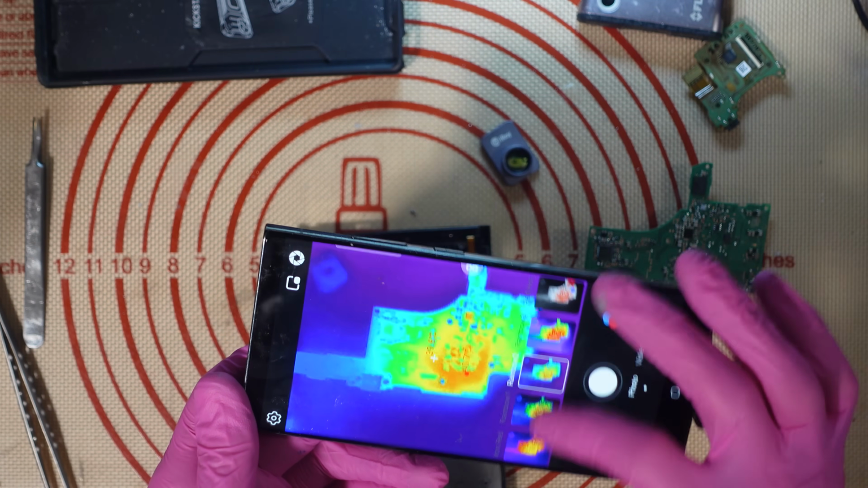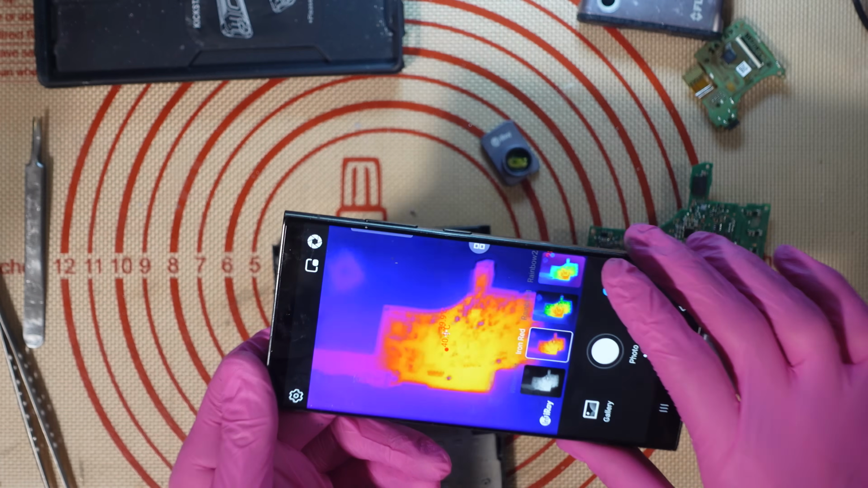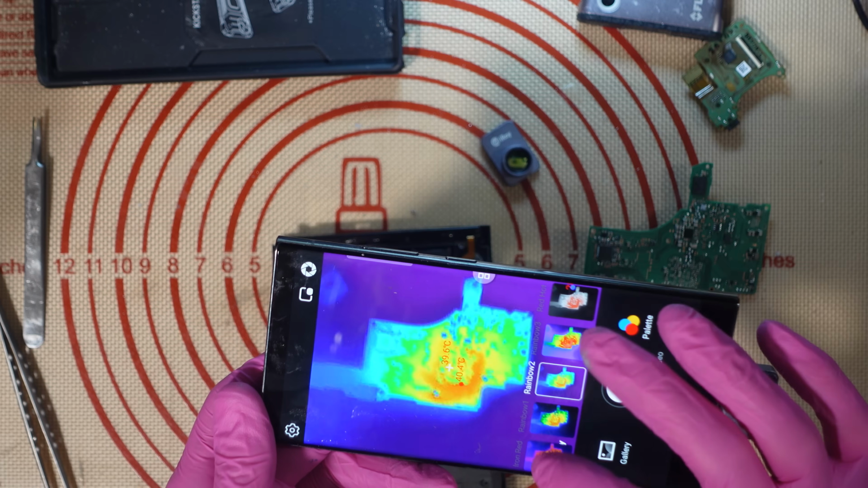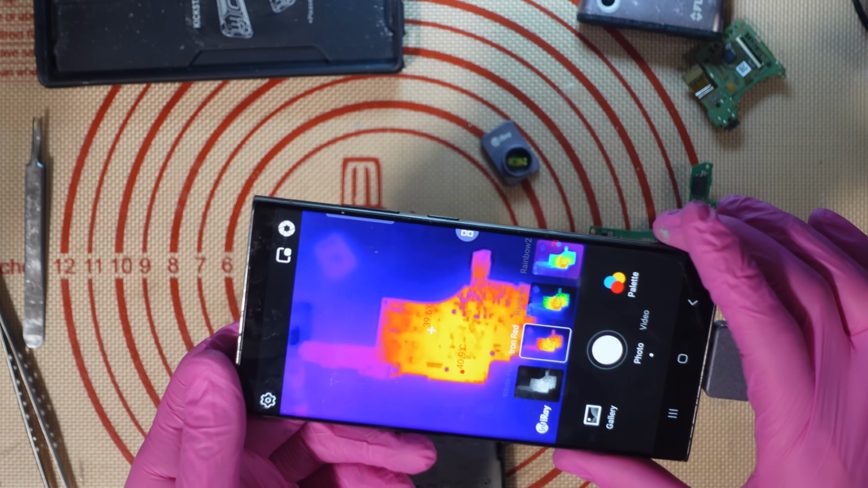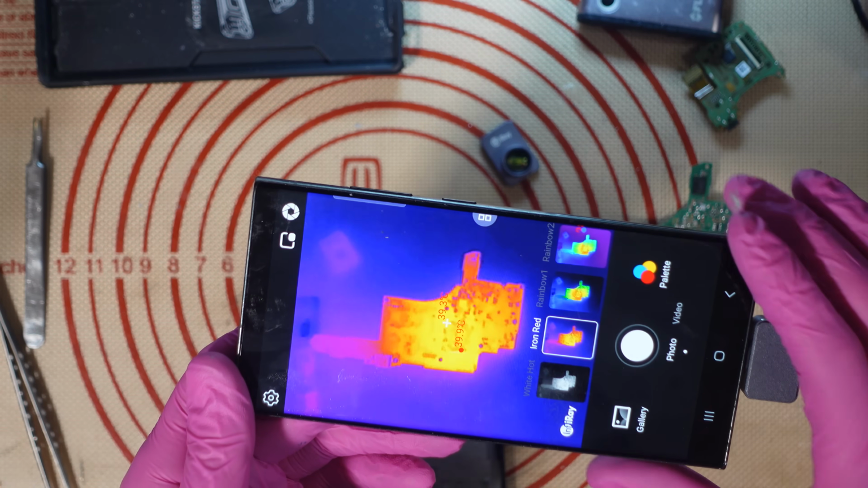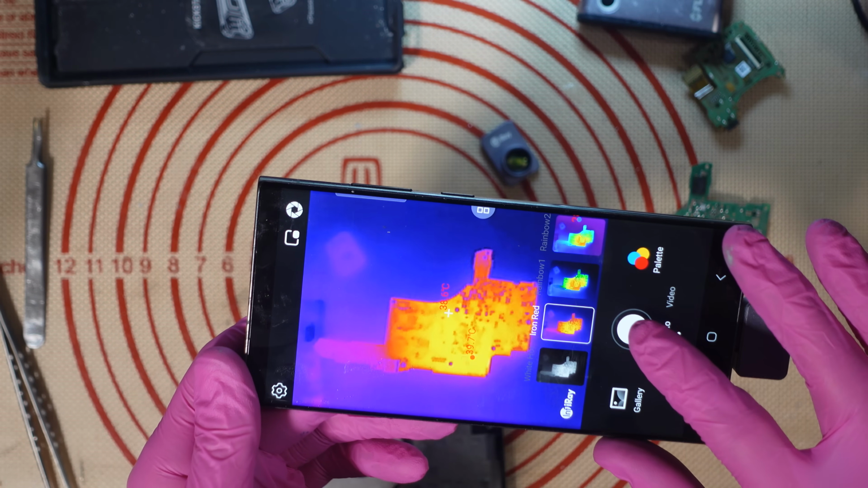You can go, I think, white for hot. You can go for your standard red for hot. You can change the colours, green, red, whatever. I don't generally use them. I'll just use this one. I am red, that's what they're calling it. But already you can see that is a much clearer image, even without the macro lens. So let's just take a photo of that.